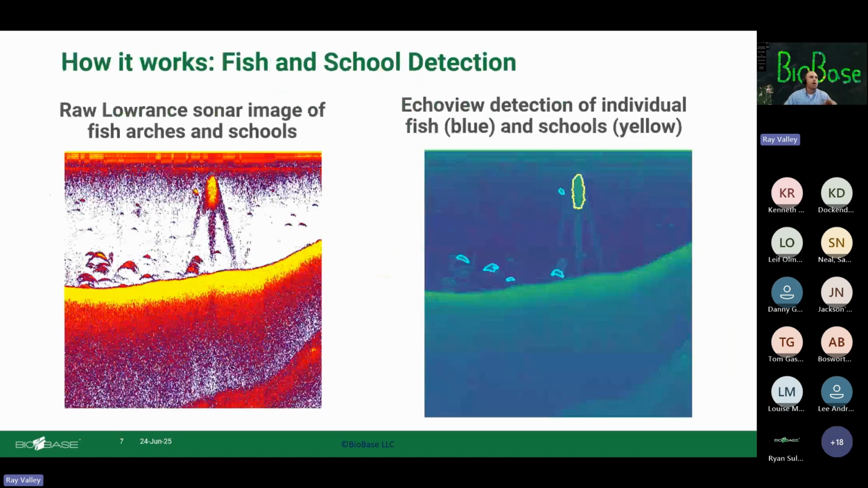All right. So we can start to get into the nuts and bolts of EcoFish and how it works. On the left, you see that this is just a raw sonar image, and these are fish arches.